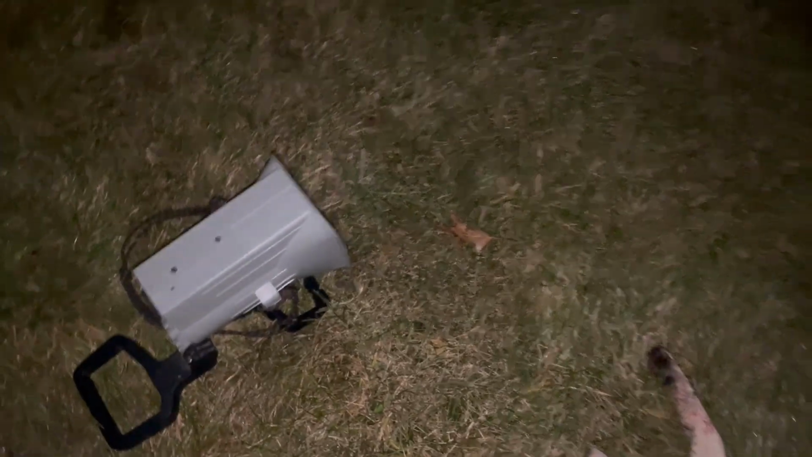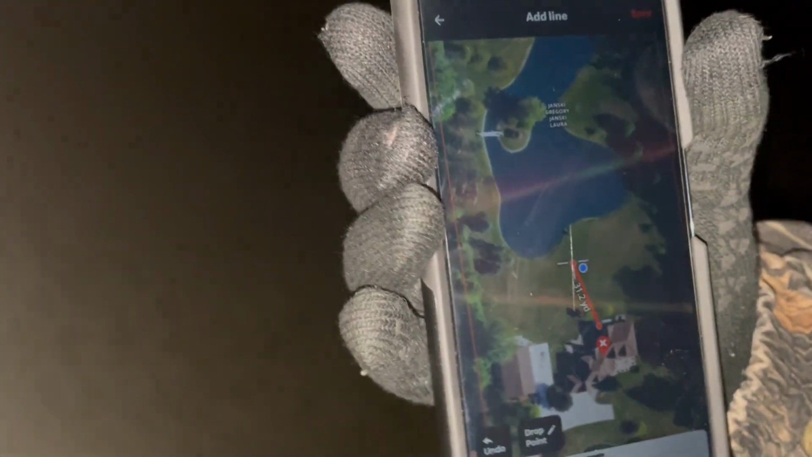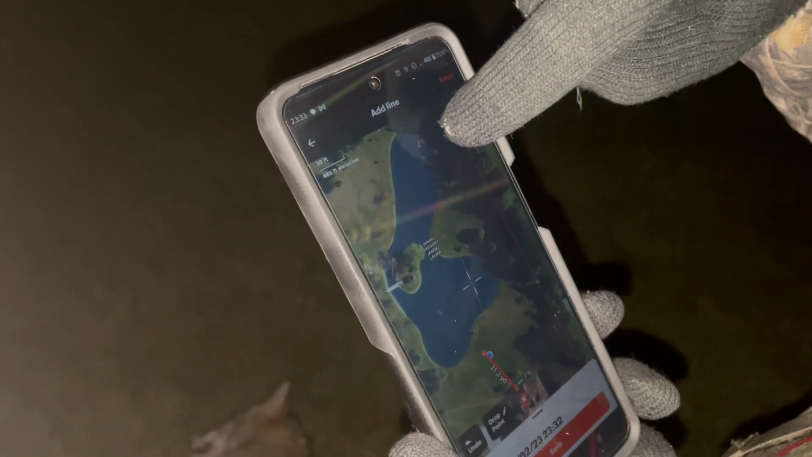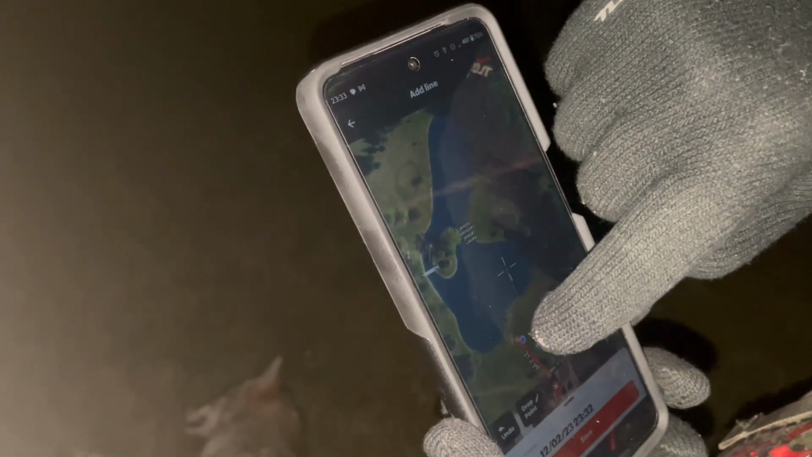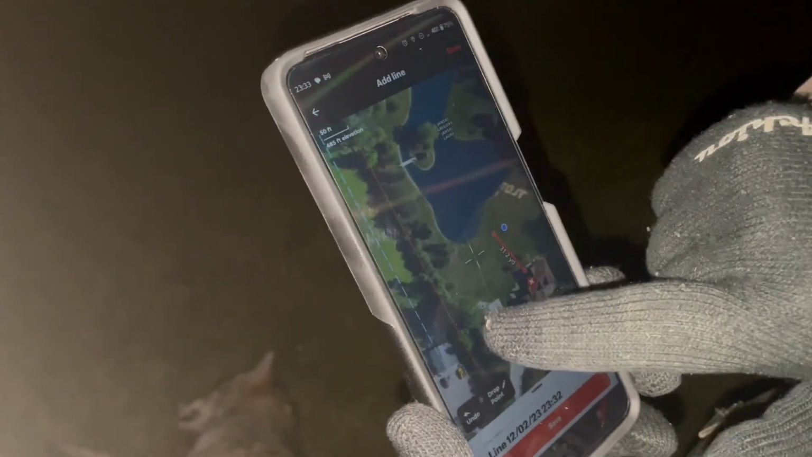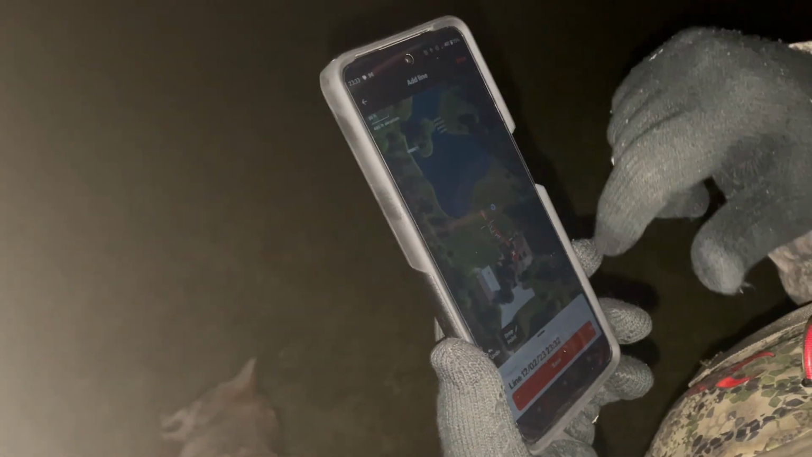Foxpro Hex 24 call. We are 31.2 yards from the house. Yeah, 30. So there it is. That's where we're standing, where the blue dot and the house is there. Good old Onyx. Show them where the coyote came from. So the coyote came from over on this far side of the pond, popped out of this fence line, came right around to here, and we were actually standing right behind the garage here. So pretty awesome. My blue dot's moving quite a bit.